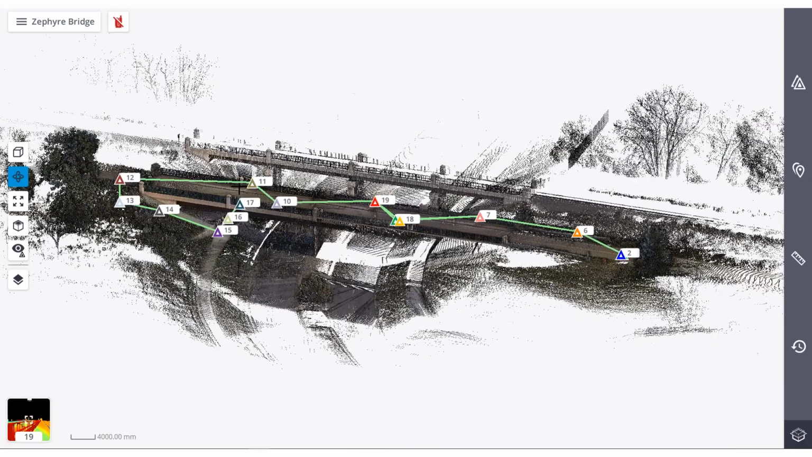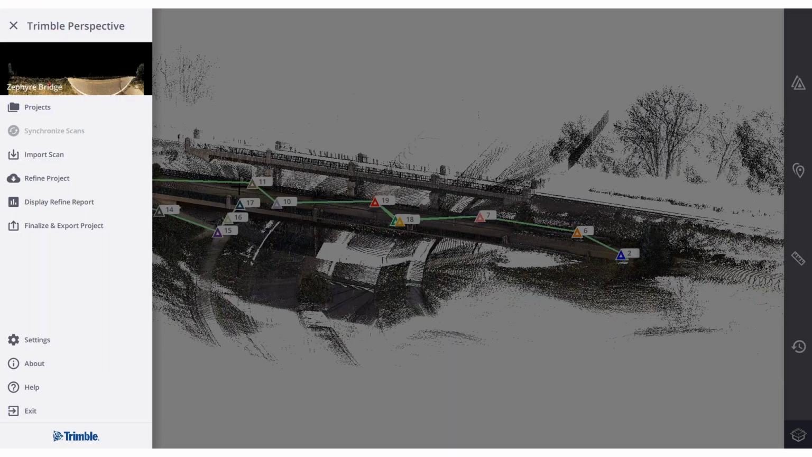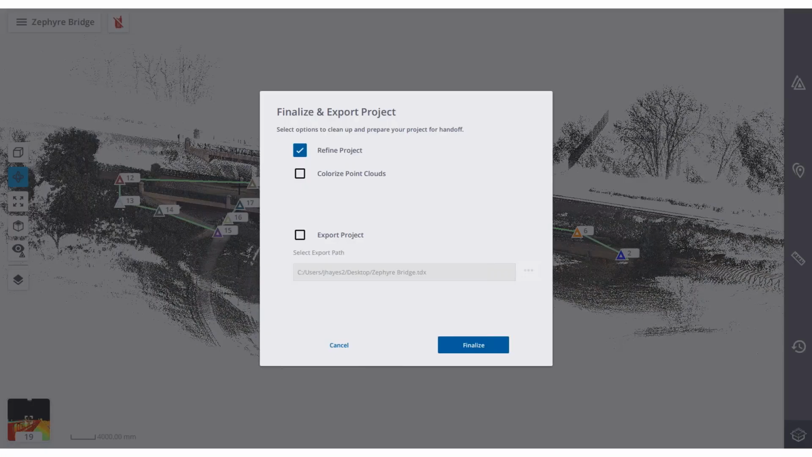So just to run you through the process of exporting it from Perspective, this is the Perspective software you see on the screen. In the upper left, you'll see the menu. We just select that and it'll bring up a few options of what you can do. What we're interested in is finalizing and exporting our project. So selecting that, you'll see that it brings up a dialog asking you what you'd like to do.